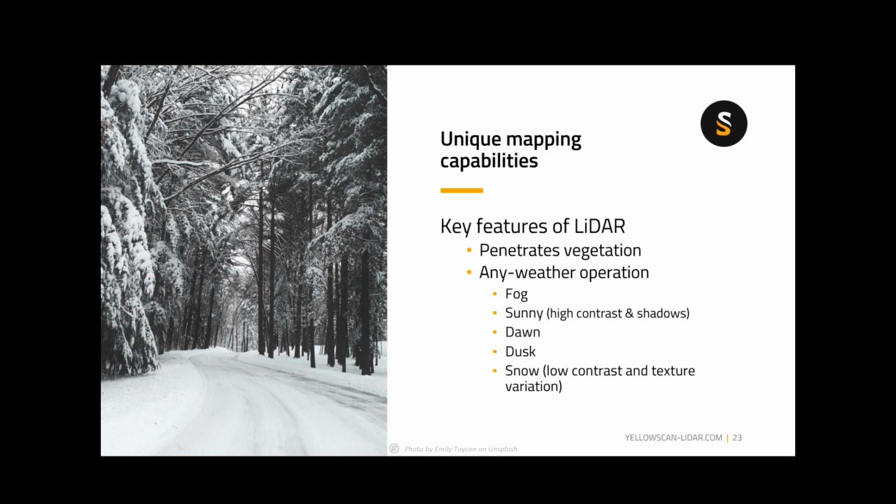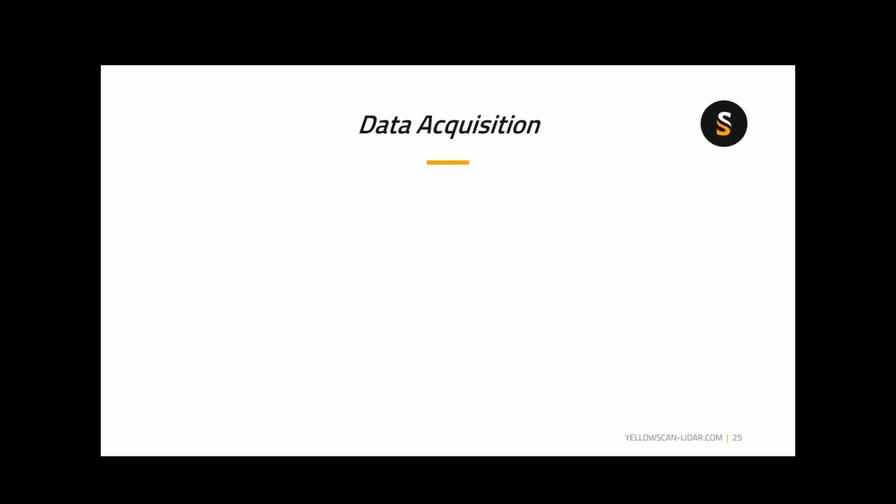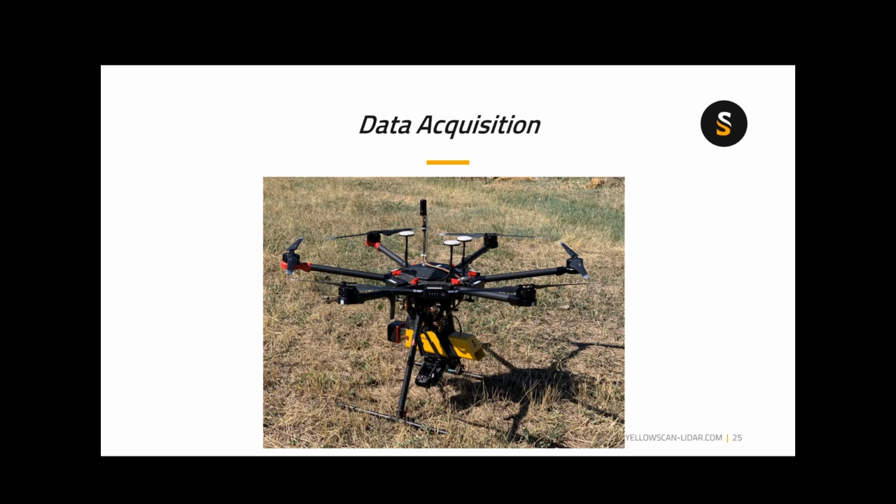So we're seeing more and more interest from some of our end users in doing snow measurements and things of that nature with LiDAR as well. The workflow basically starts out with the acquisition. As I mentioned earlier, this is the system that was flown: a DJI Matrice 600 with the VX20 and a dual stereo-looking pair of Sony Alpha 6000